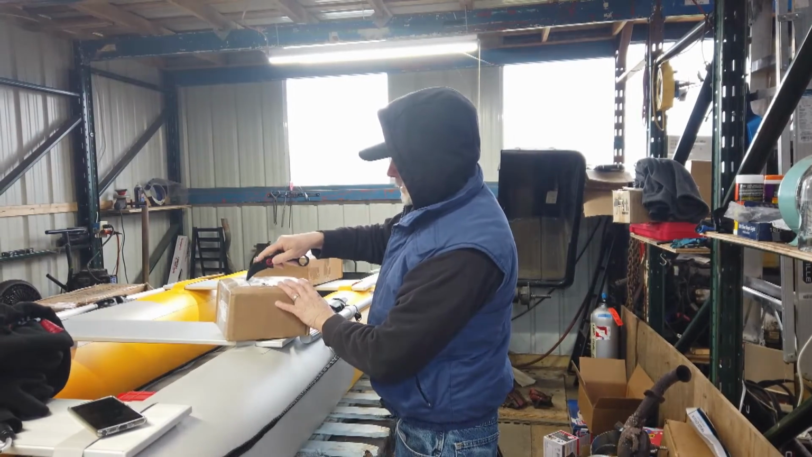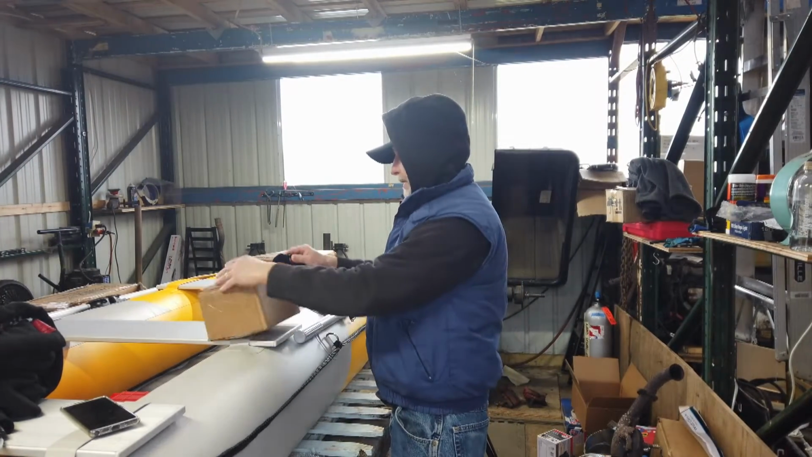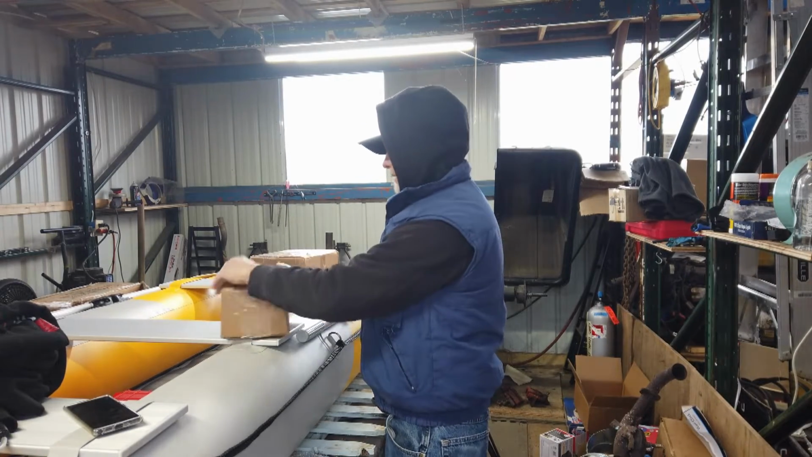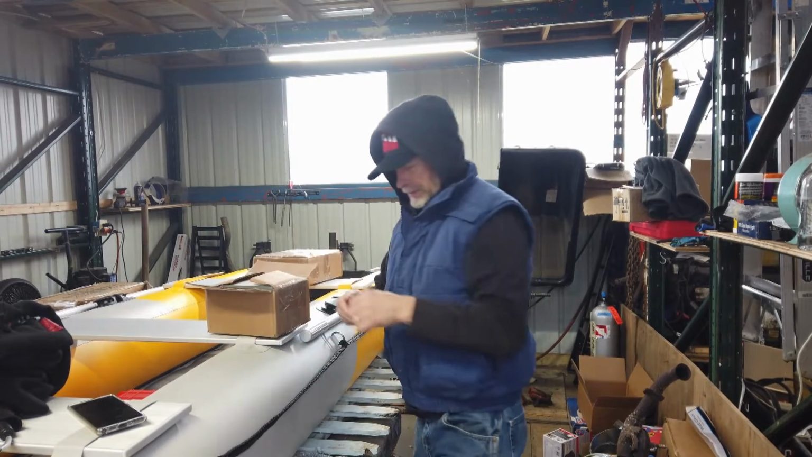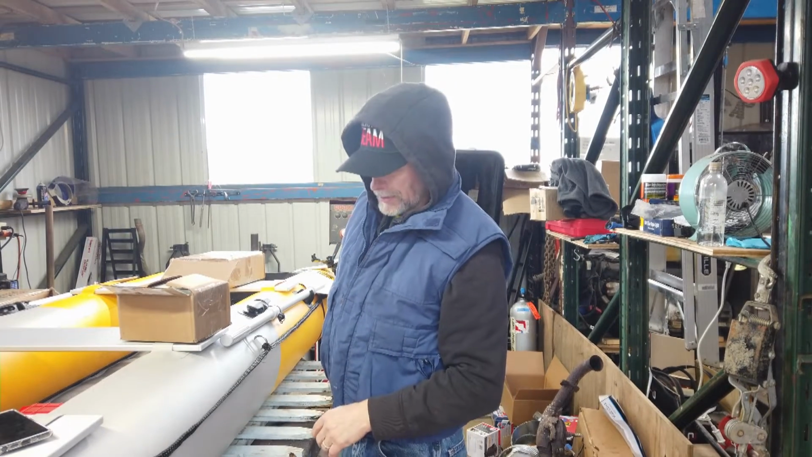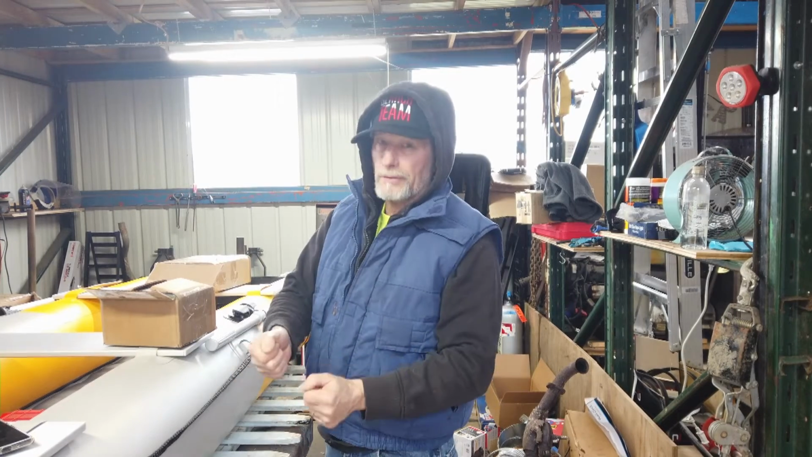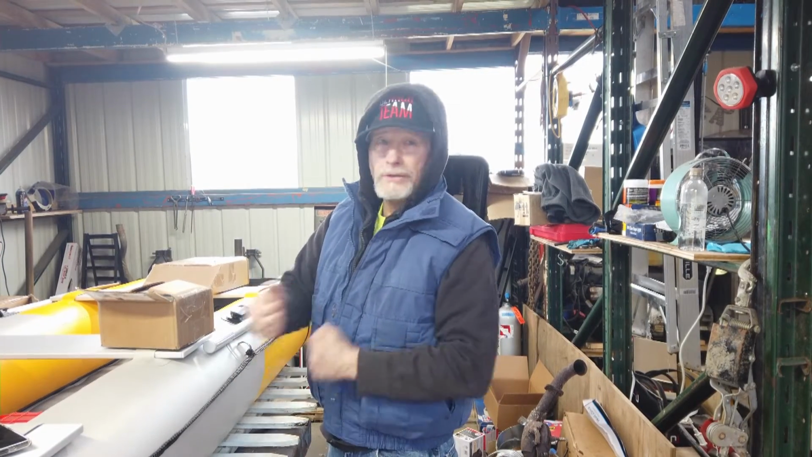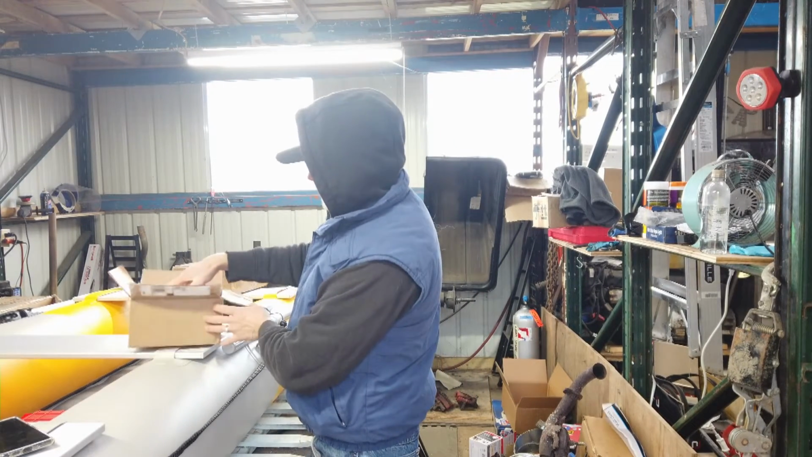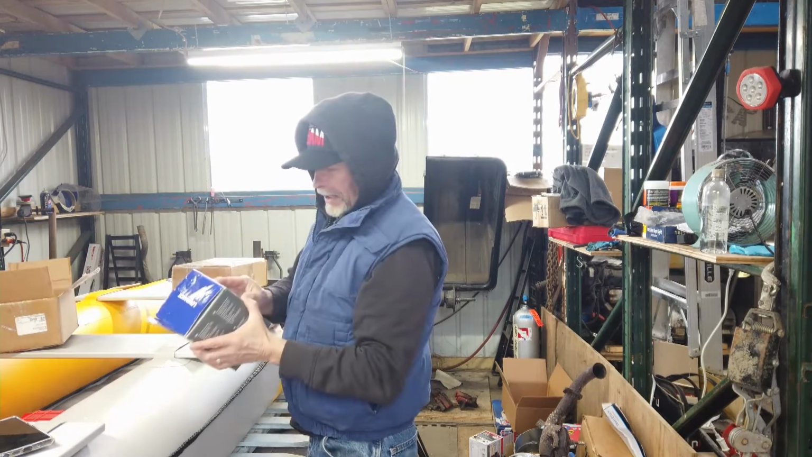The main part about this is it's to assist in my magnet fishing. At the same time, I can be casting and I can see what's out there. Especially if you throw your magnet out there and all of a sudden it hits something and it's really hard to pull. So you throw your sonar out there, and then you'll be able to somewhat identify what you have.